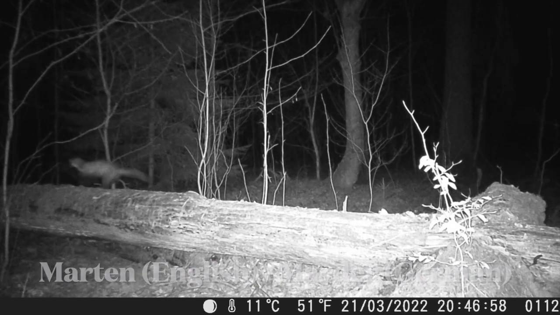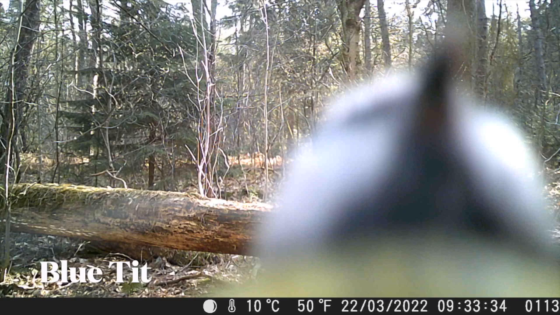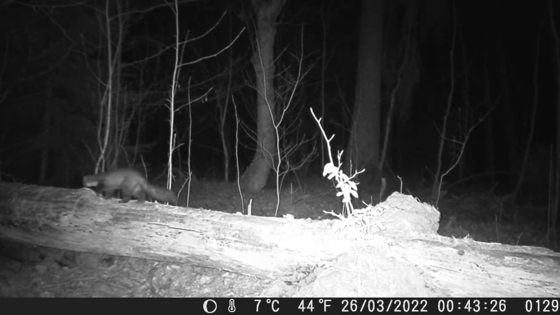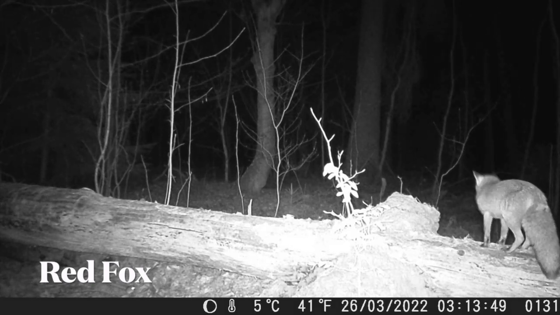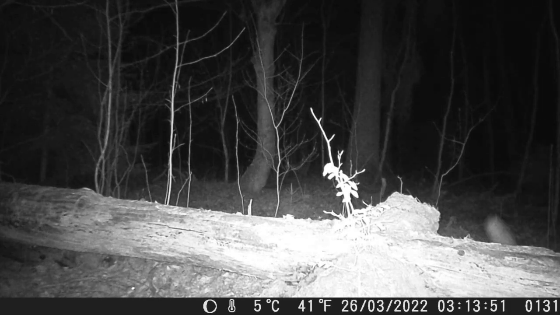So here we go, we've got a martin. In Germany it's called a Marder. The same log, but we have a blue tit in the day trying to land on the camera. And here we go again, on the 26th of March we've got the Marder, or martin in English. They really do like climbing on logs and climbing up trees and various things, which you'll see in a minute. And the same log, we've got the red fox, spots the camera and then does a quick exit. Always the same.